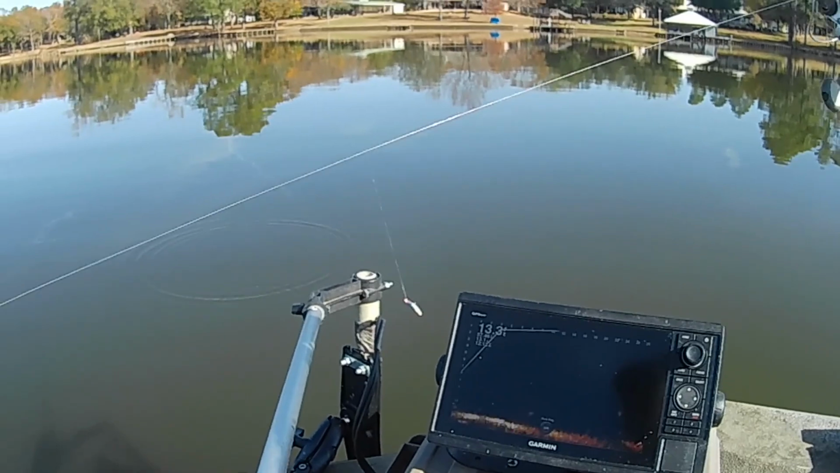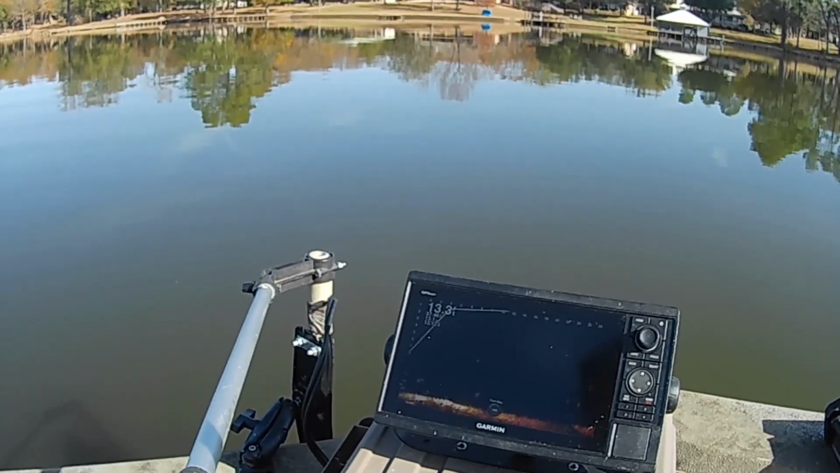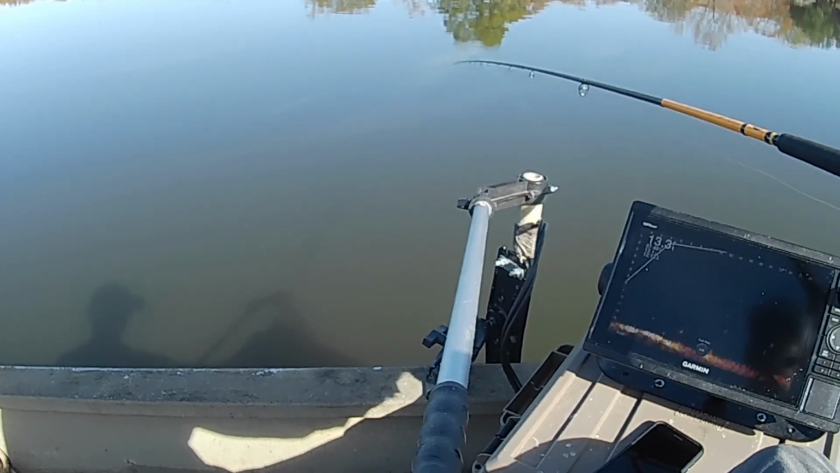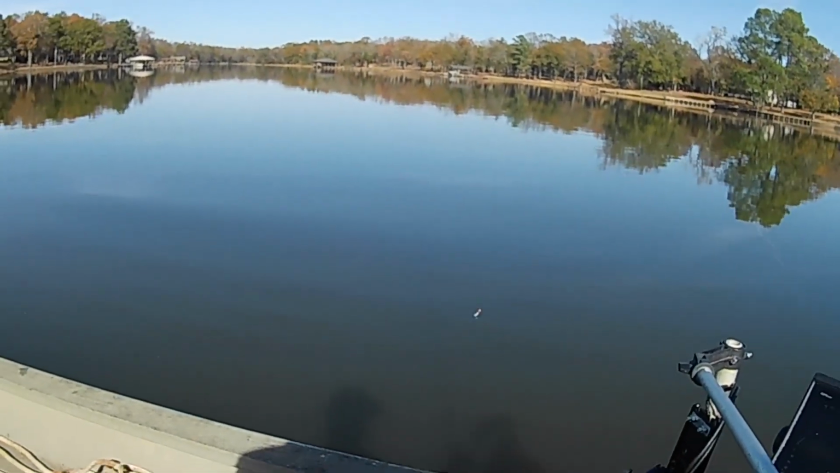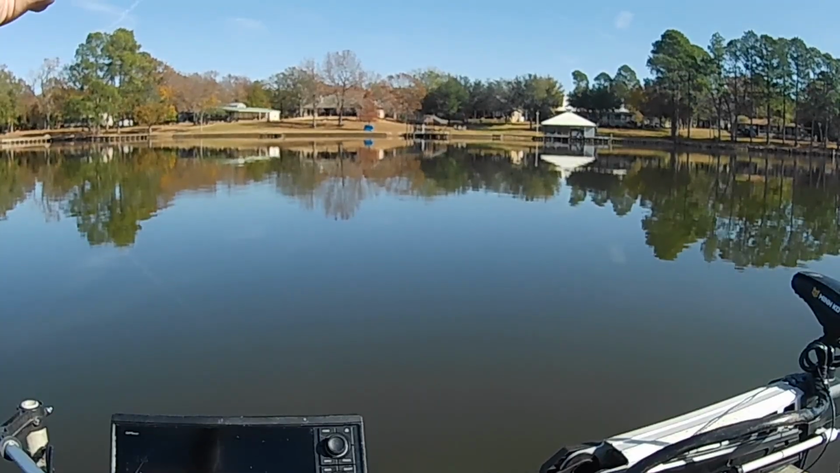Oh, I see something right here close to the boat. Right under us here. Let me see. So one thing about this Livescope technology, you can just pick them and see them just right underneath you. Golly, bum, shoot. Knocked the fire out of that thing and I missed him. Shoot. Caught me counting my change. Dadgummit. Let's see if he'll come back on it. No, you don't want it.